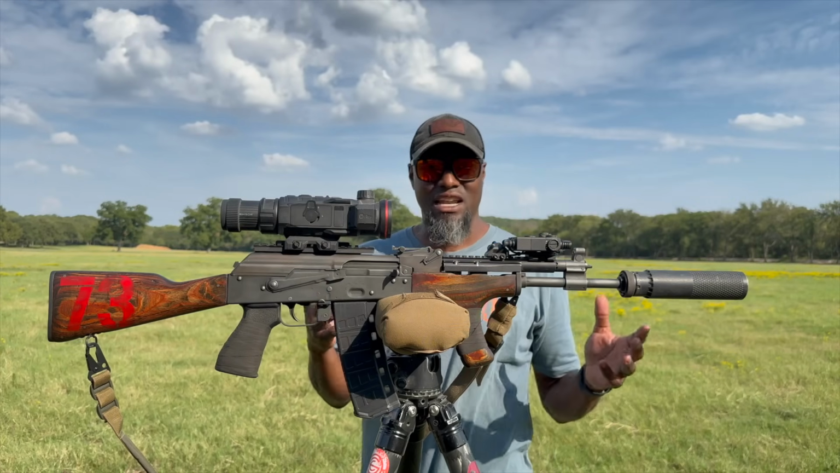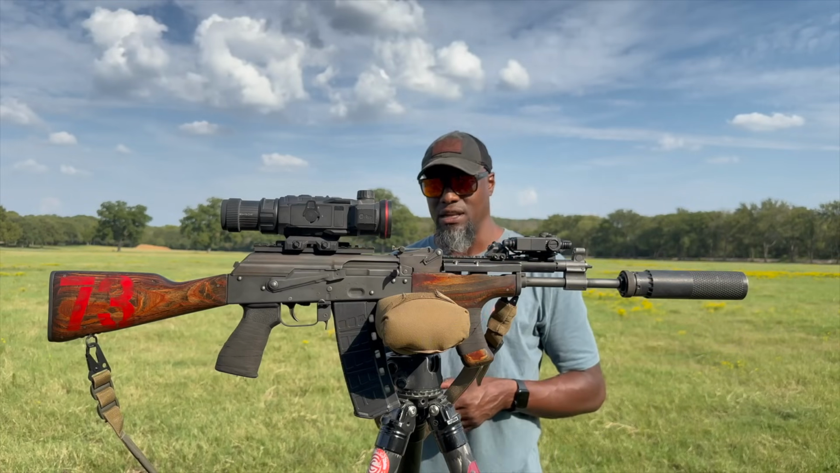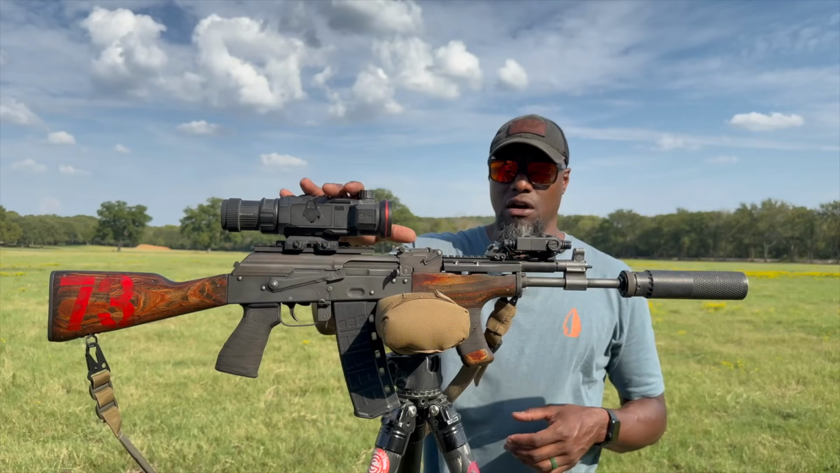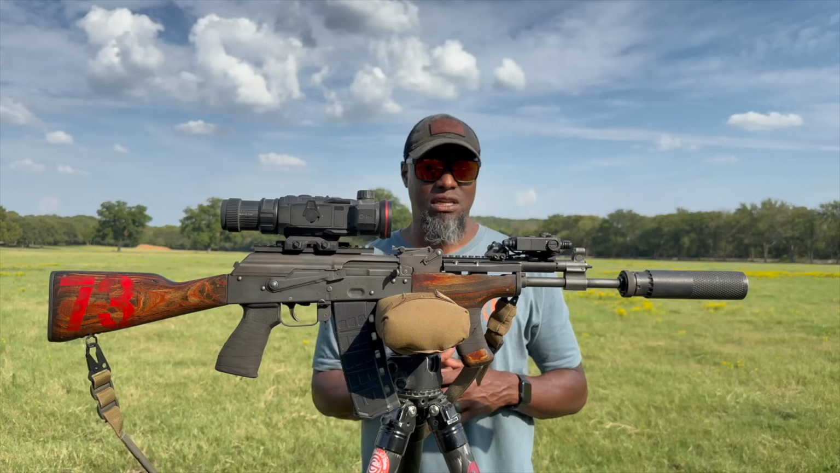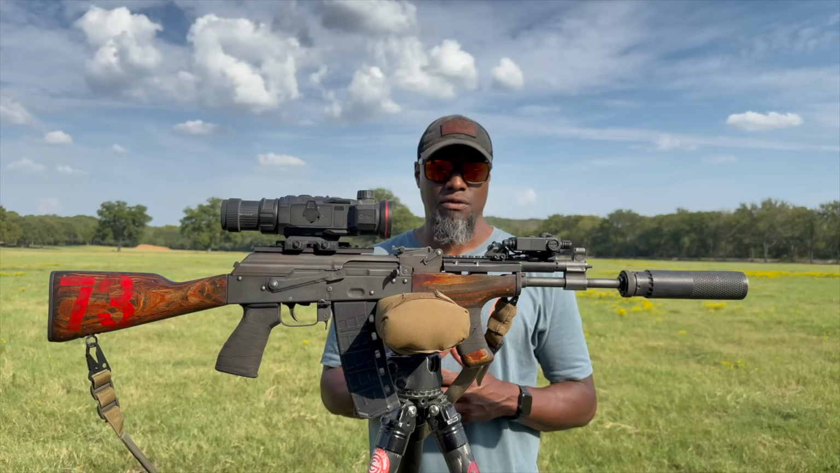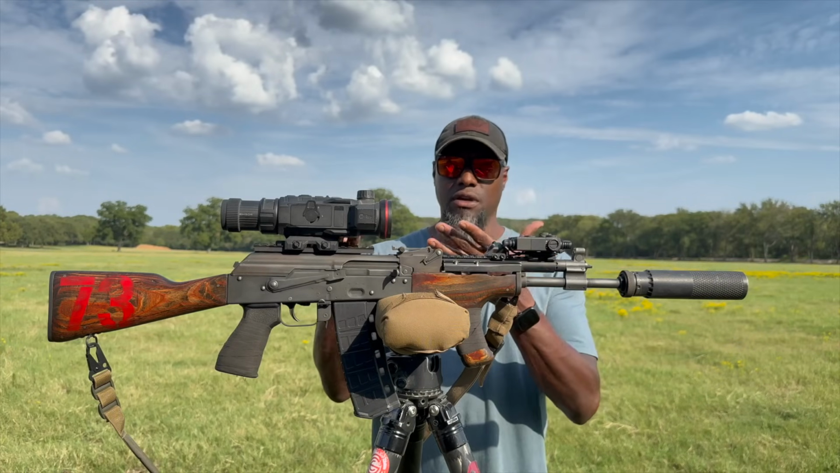And I got it set up originally with the RH25. You guys are gonna see some kills with that free-handed. And then I switched over to the RH50R here, also known as the Rico 2. I prefer to have a weapon-mounted optic like this on there. The RH25 V2 was very capable of taking care of business, but I just prefer a bigger optic.